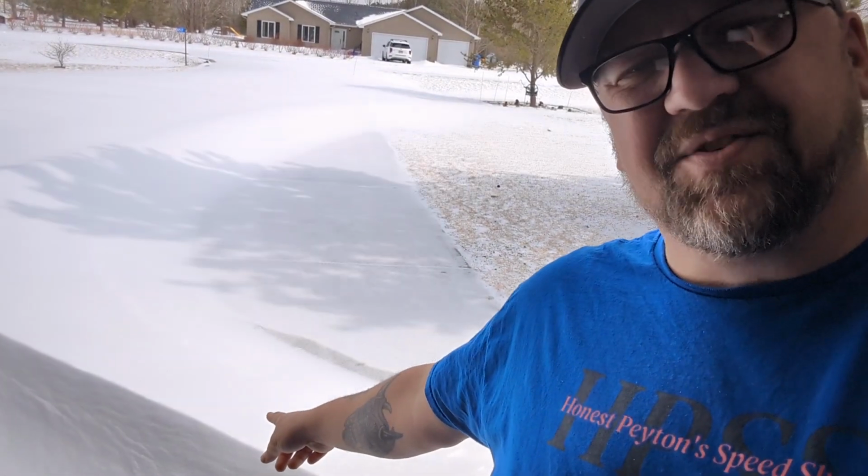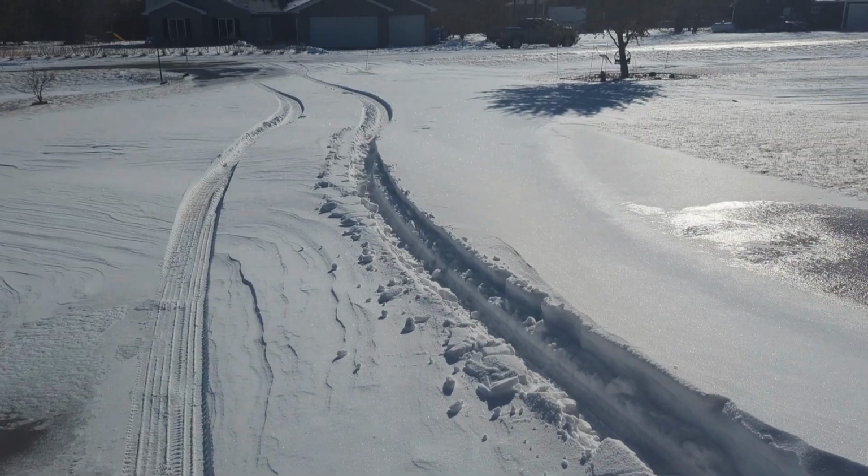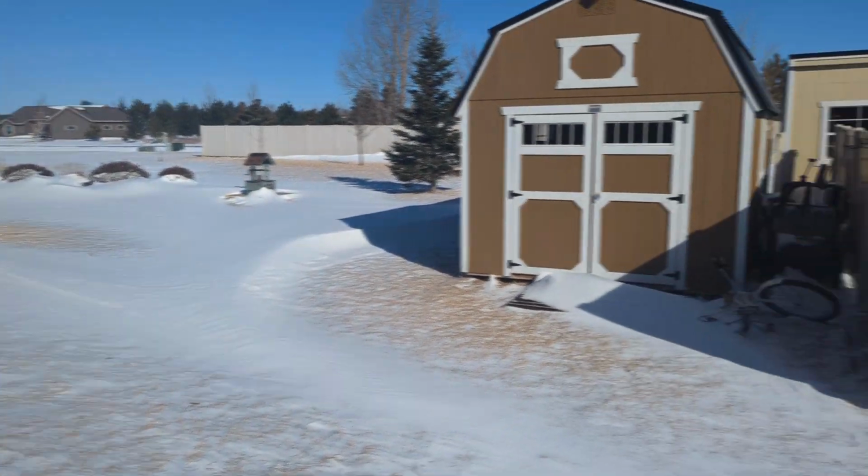There's not going to be any video this morning because Snowmageddon struck. Good morning, kids. It's the day after Snowmageddon, and I have stuff to take care of before we can do the cool stuff out in the shop. Let me just show you what I got. As you can see, there's a lot of snow. Well, it actually didn't snow that much. It just blew around real bad.